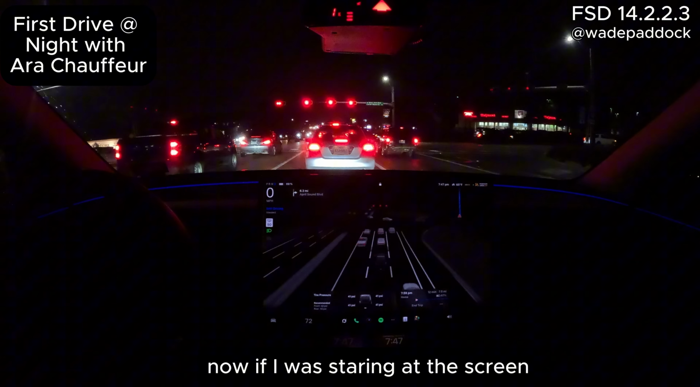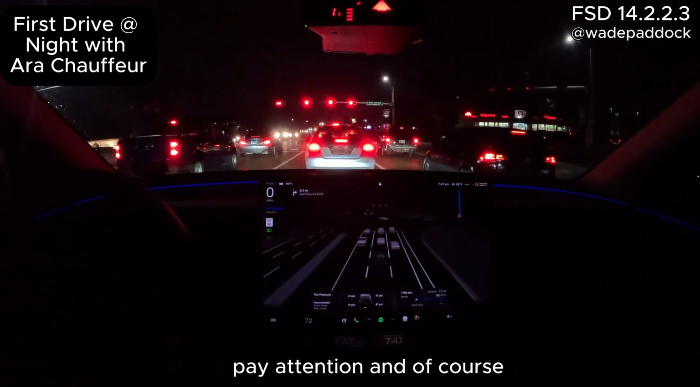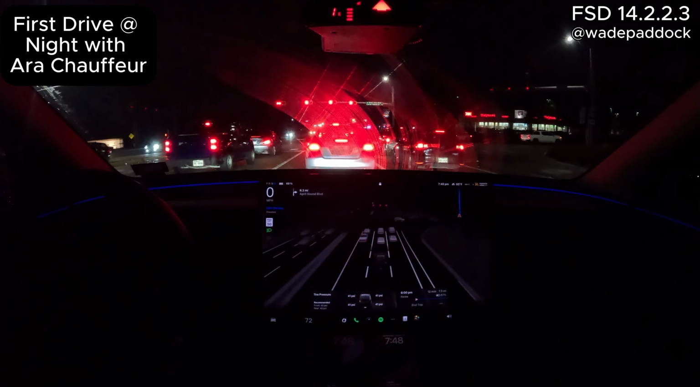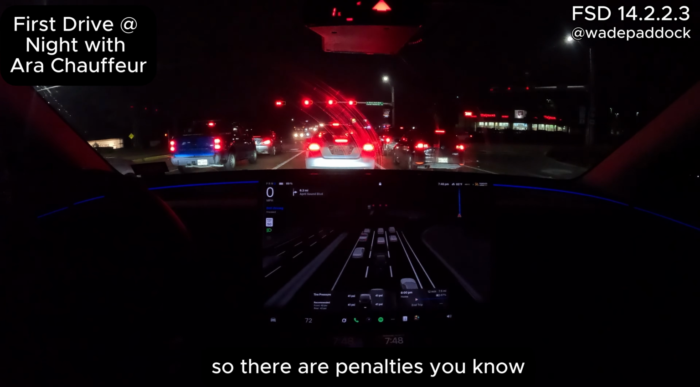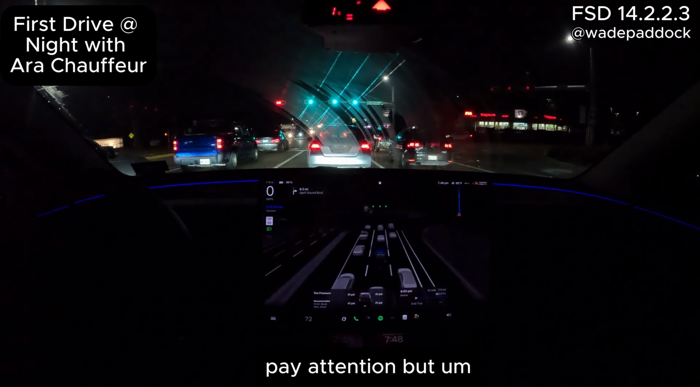Now, if I was staring at the screen for a long period of time, it would flash on the screen and say pay attention, and of course if I didn't pay attention, it would go to the next step, which would probably at some point just pull over and then say you can use FSD for the rest of the drive. So there are penalties, so you do have to pay attention.